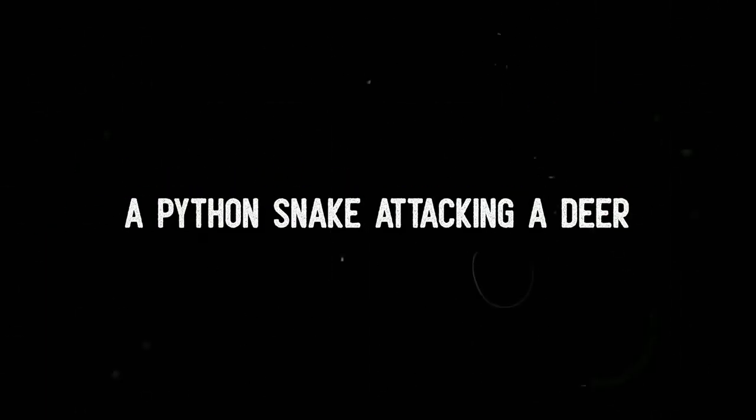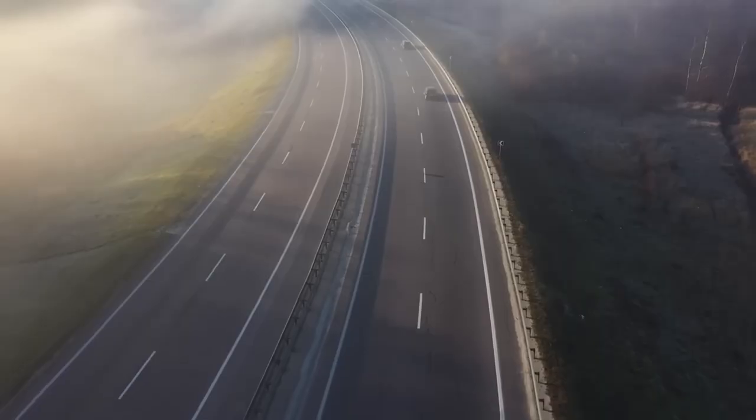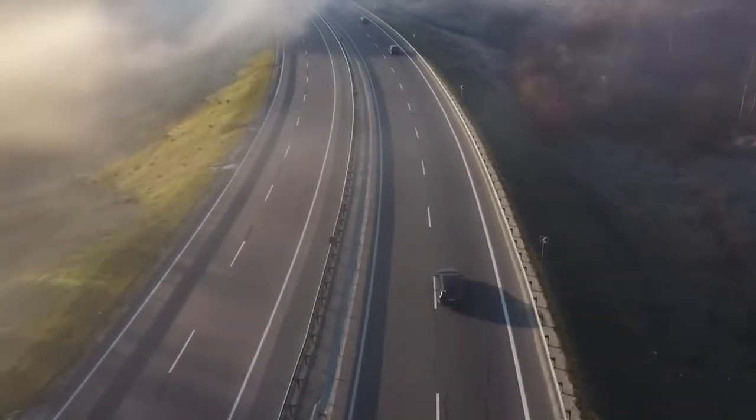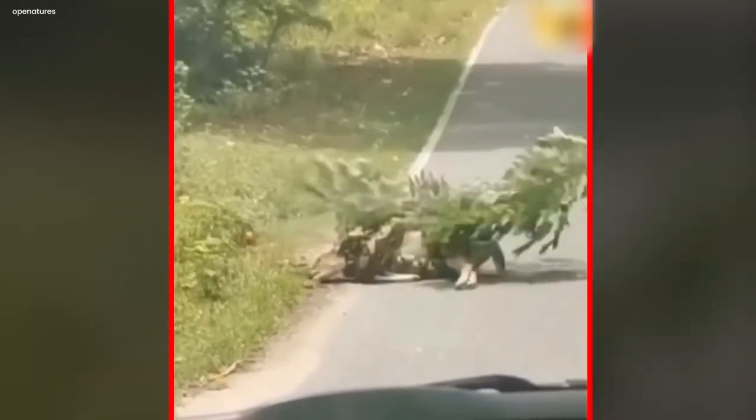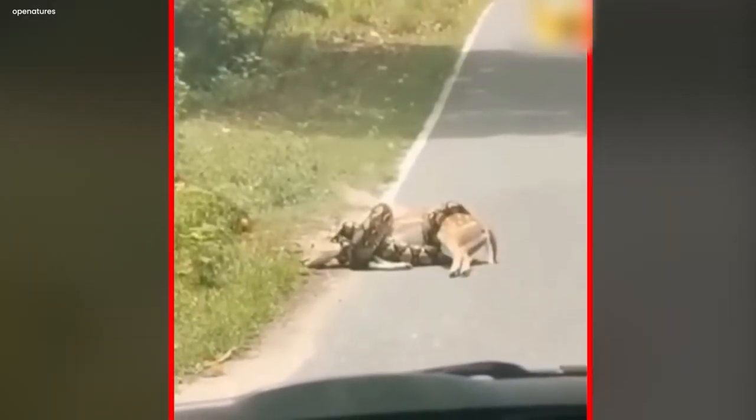The python snake attacking a deer. The video seems to have been shot on a highway where, on the side of the road, a python snake has captured a deer. The python has wrapped its body all around the deer with all its force.